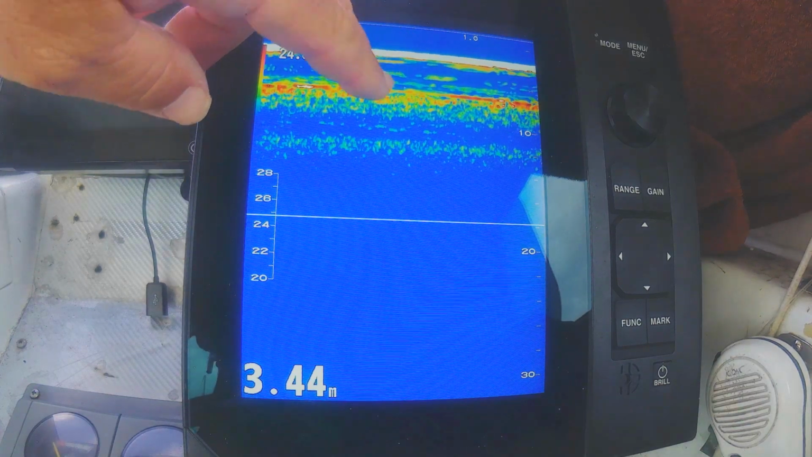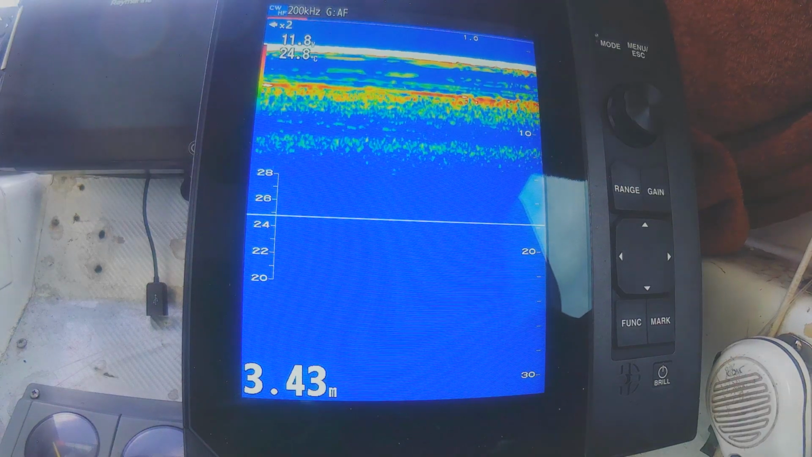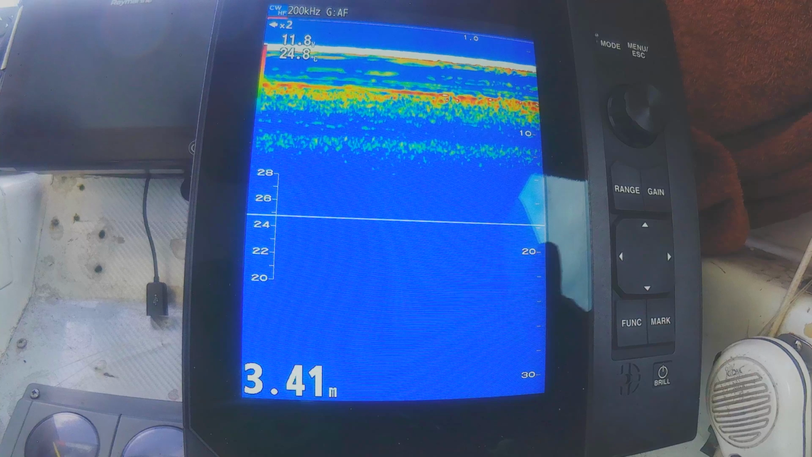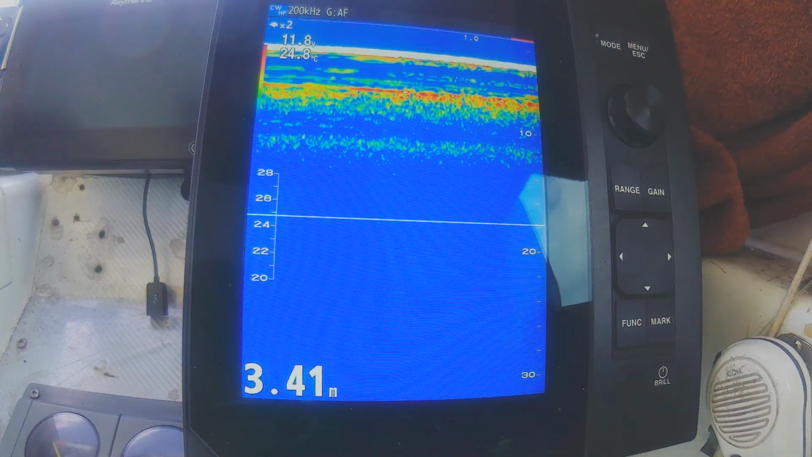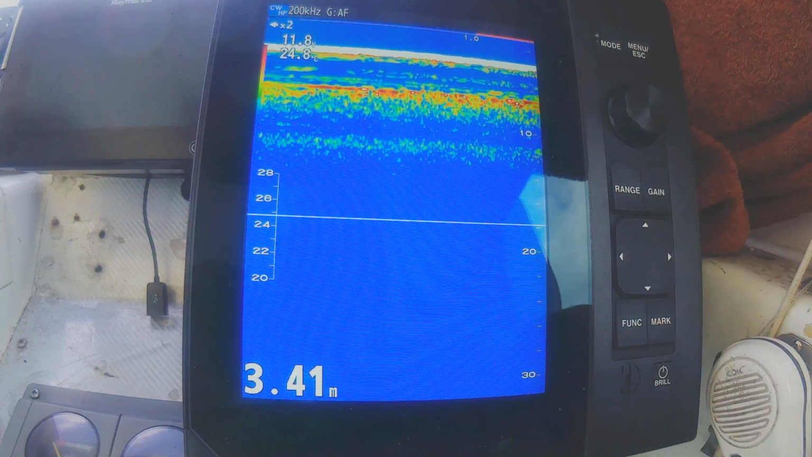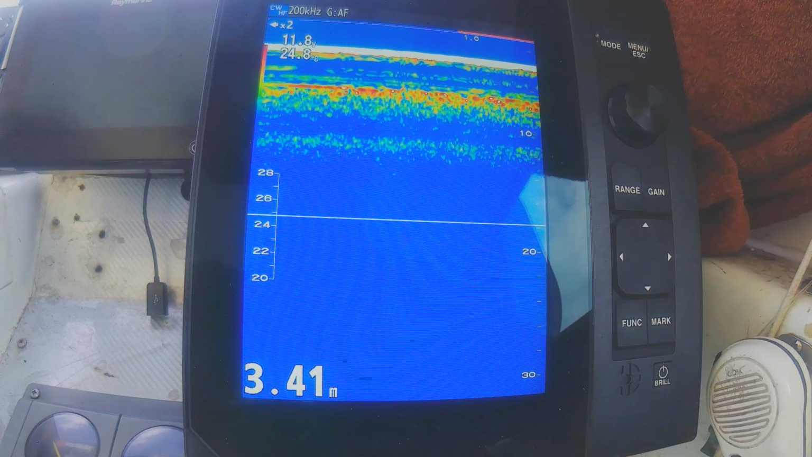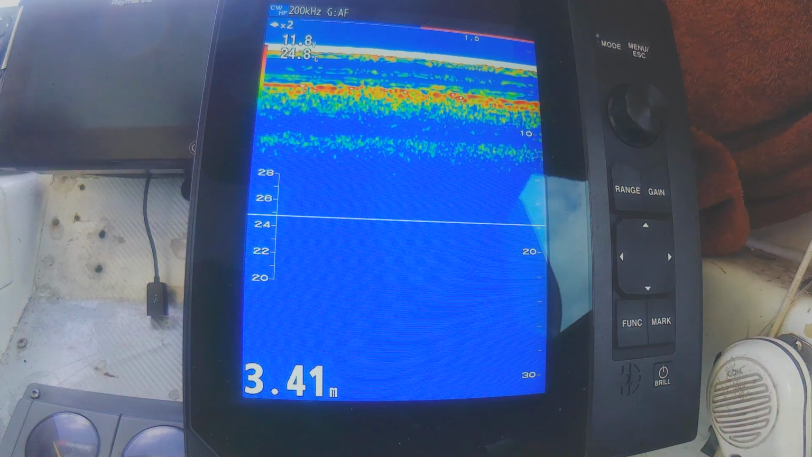You can see all your bottom strata here. We would be essentially on mud, and this Furuno does have the capability to run all of that bottom structure information if you so want, but I rather run mine in really totally raw data and then interpret it myself.